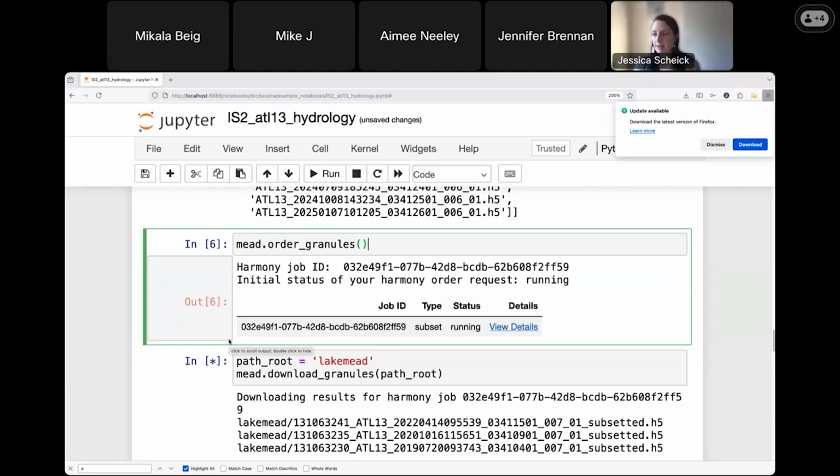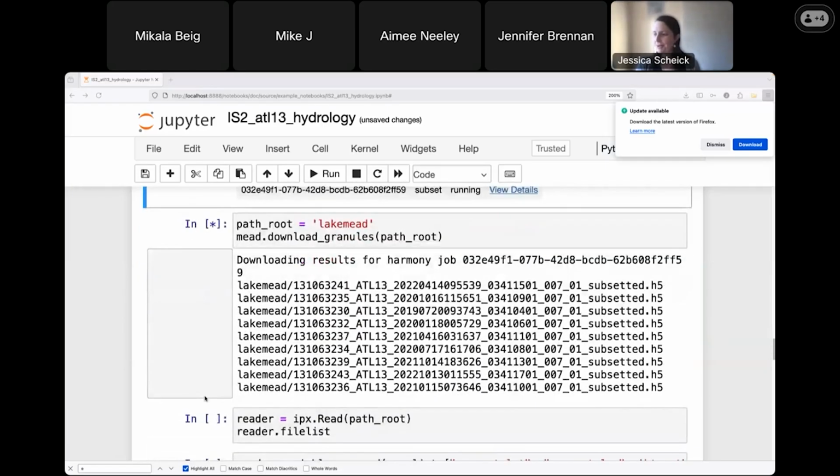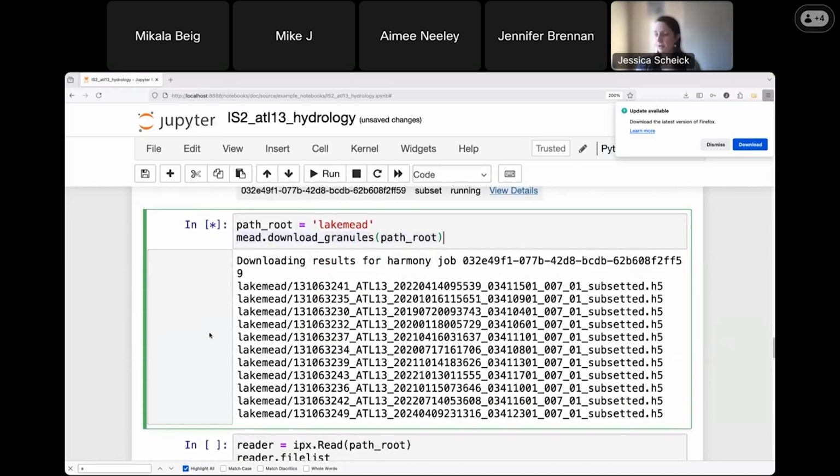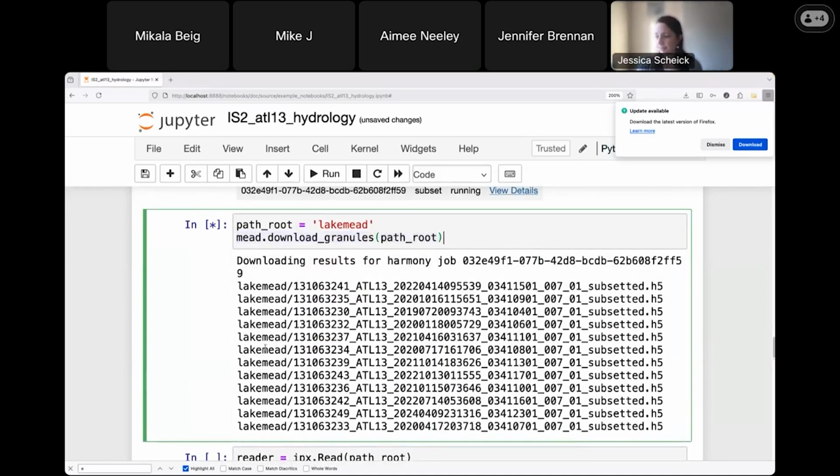So if you don't have that set up, that's fine. It'll let you interact with it directly to get that data. And then, as I said, I placed this order a couple seconds ago so that it would go through. And now we're in the process of downloading all of those granules to my machine.